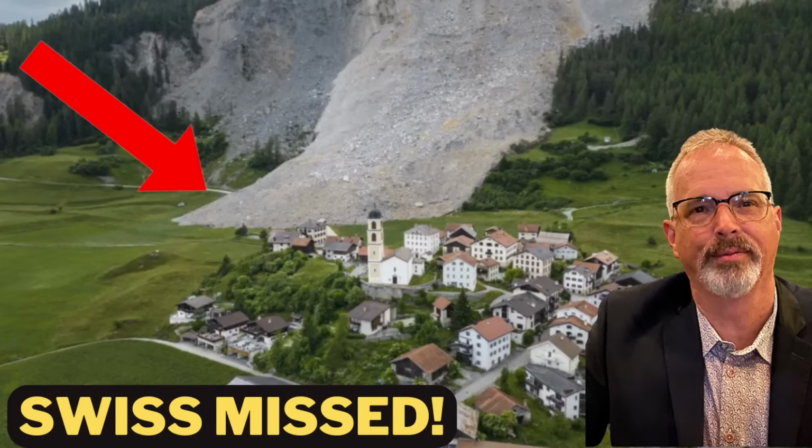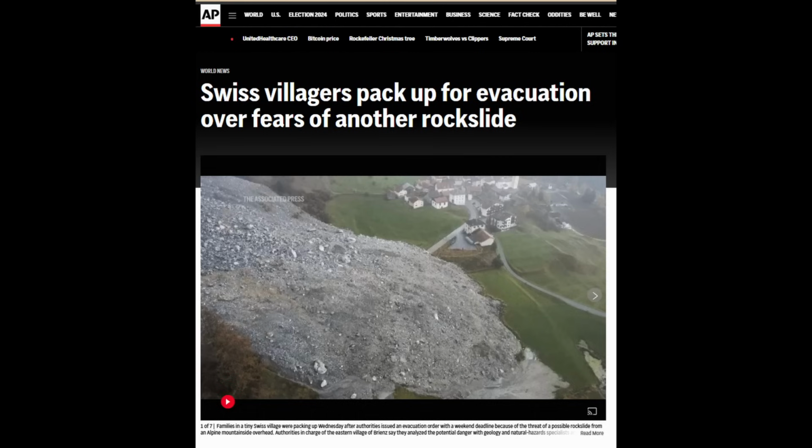Hi everyone. I thought it was time to do an update on the Swiss landslide situation going on right now. In fact, the town's been evacuated yet again, but this time I'm including the results of InSAR satellite data analysis